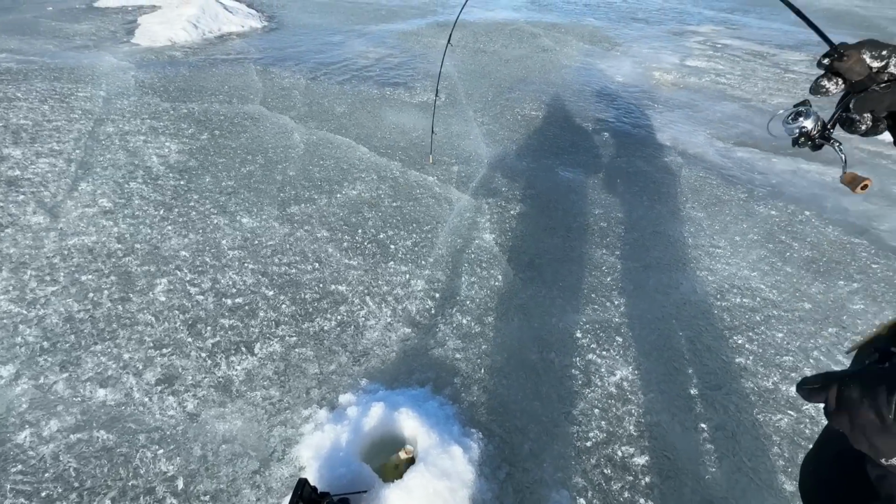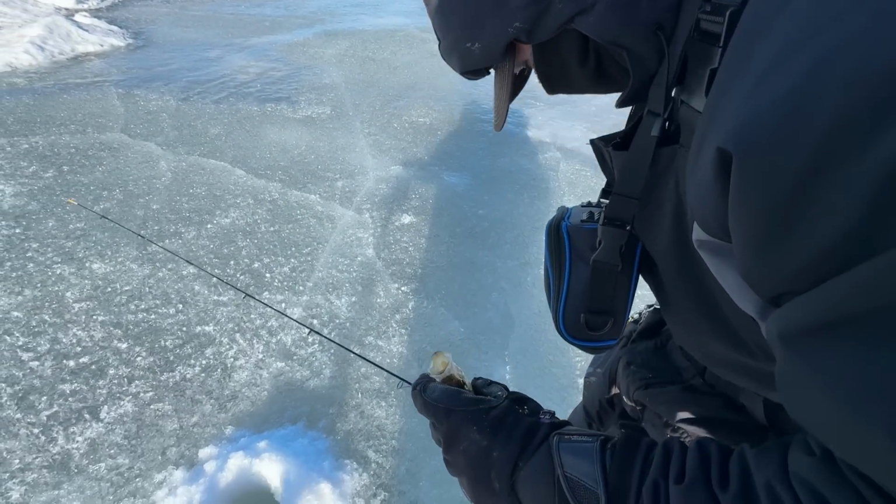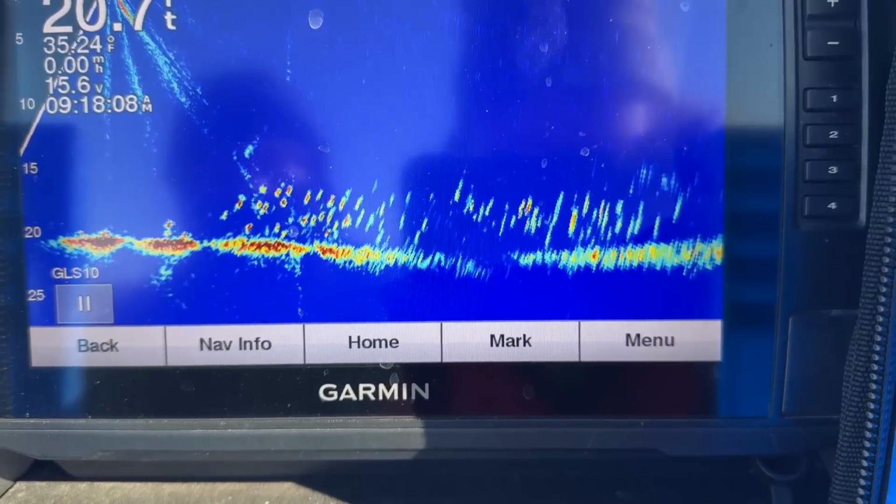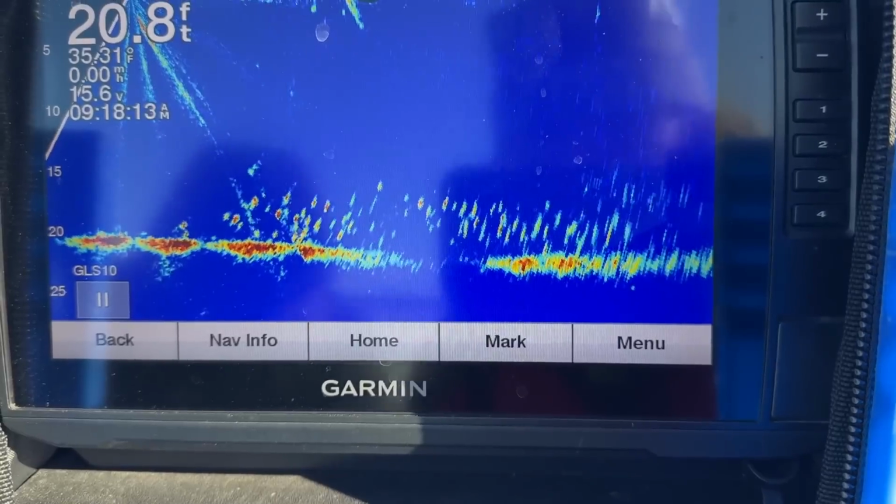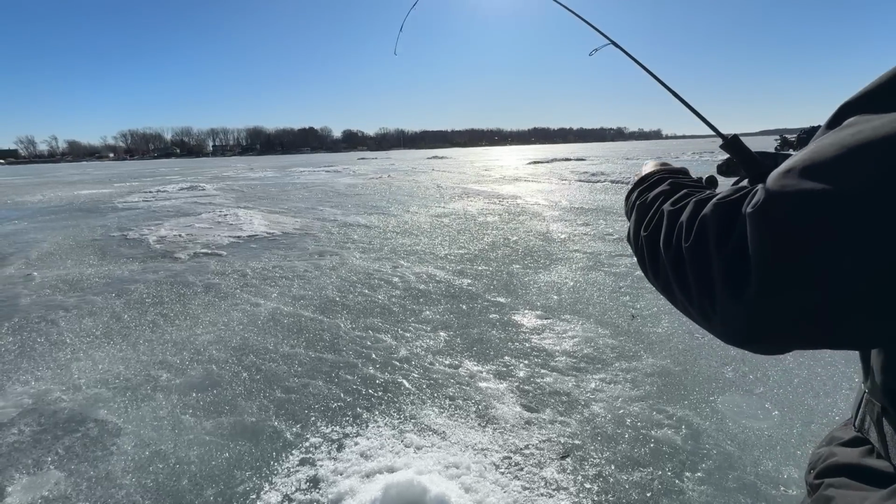It's not a terrible one. There's so many of these. Yeah, those 10 and a halves. Well, I'd say that's a school of them. Oh my god. Unreal. For sure.